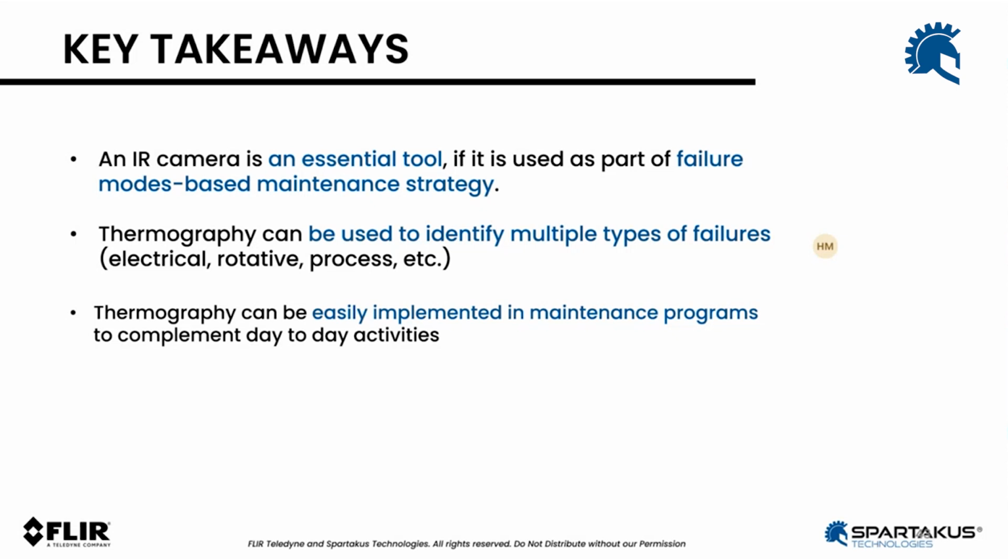And especially, how are you going to train people and make that live long enough in your maintenance strategy program? And thermography provides a quick ROI. When used the right way, as we've seen, sometimes it's just low-hanging fruit with IR cameras.